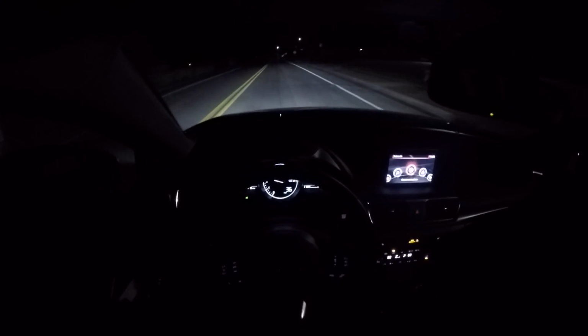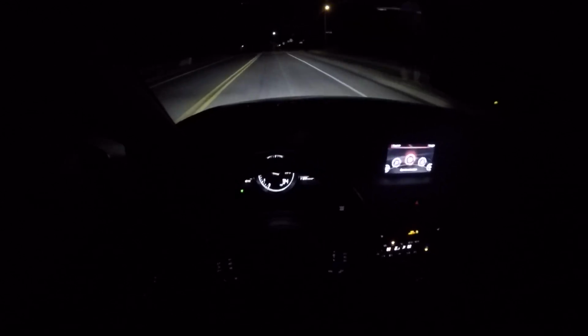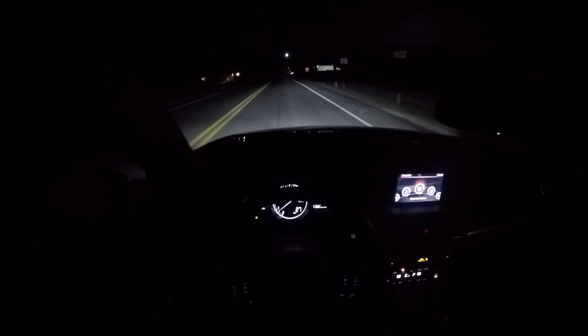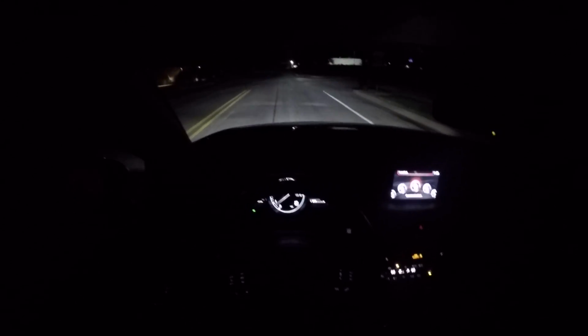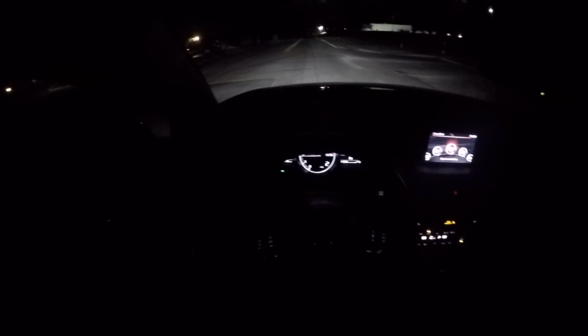Who doesn't like a little nighttime driving? I mean, there's no one on the road, especially out here in Fort Worth, Texas. It's about 11 o'clock at night, and I'm just kind of getting out of the house, doing a quick little video for you guys. I did promise y'all to do some nighttime driving, so making sure I deliver on that promise for everybody.